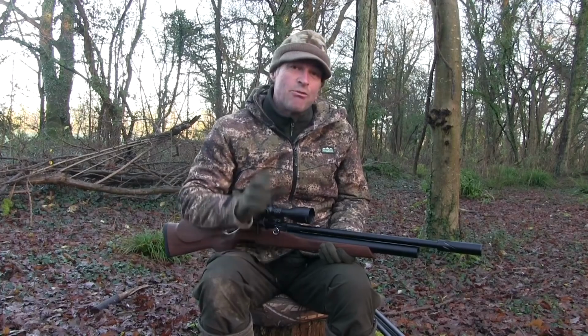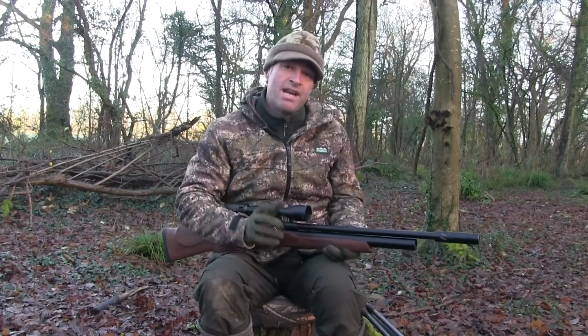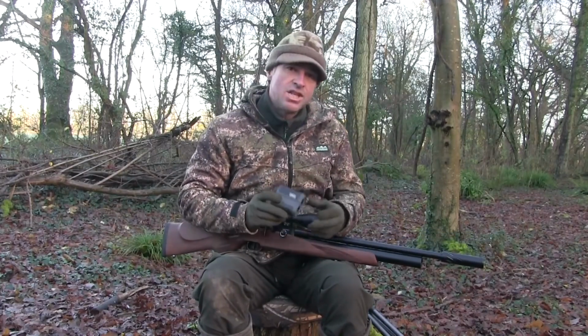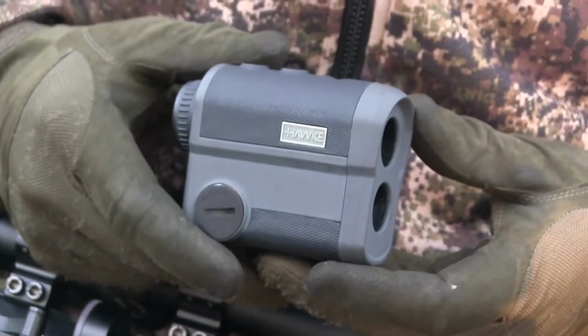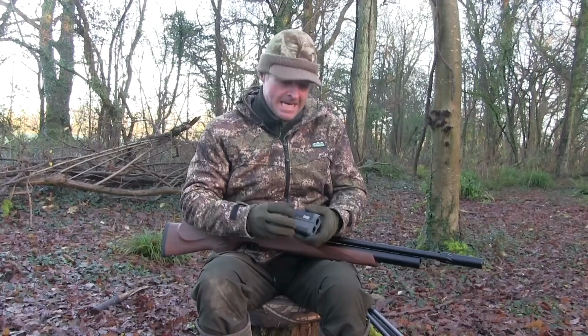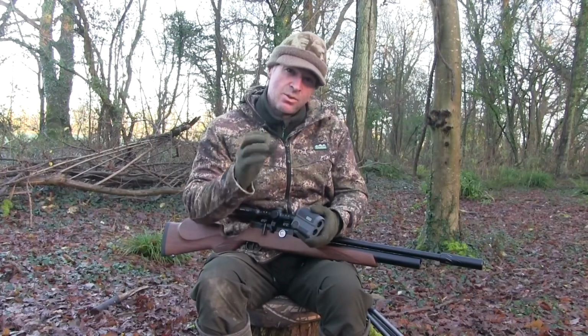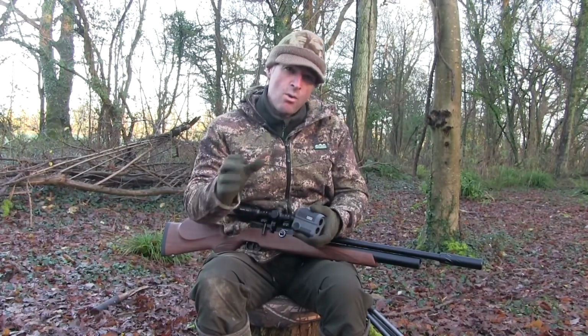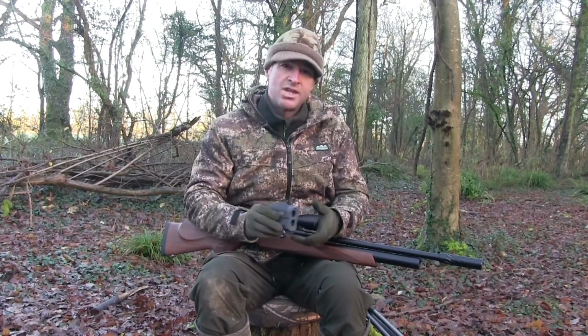The next thing that I really rate is a laser rangefinder. And you want something small that you can easily stow in your pocket, like this one by Hawk. Now, the advantage with a laser rangefinder is that knowing the exact distance to your target makes a huge difference when it comes to applying correct holdover and hold under when taking shots.